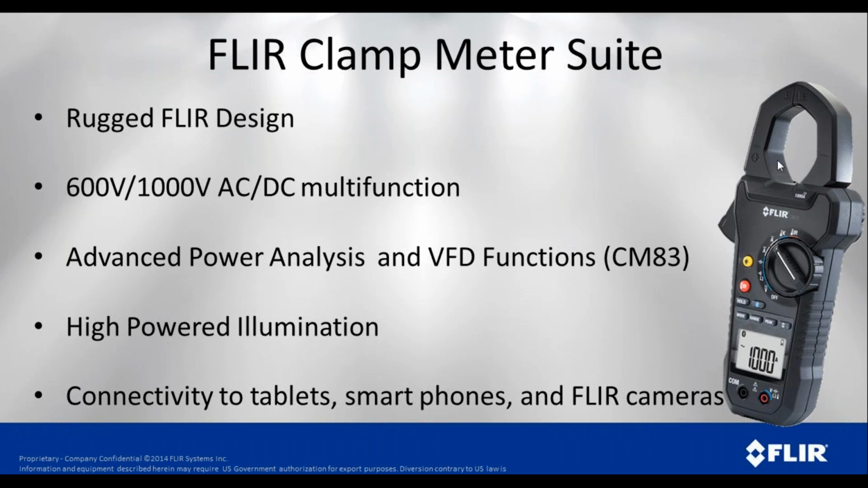When we talk about our clamp meters, they're a rugged design. We have lots of advantages in terms of the different voltage ranges and current ranges. Depending on the model, some have some advanced power analysis, and of course, some of them have that VFD function we talked about. In every case, we have a built-in work light, which is a really nice feature that you may not have thought about, but having a light built into your meter when you're in a dark environment, that's one less thing you have to carry, a flashlight. And as we discussed, we can connect to smartphones and tablets and other FLIR cameras.